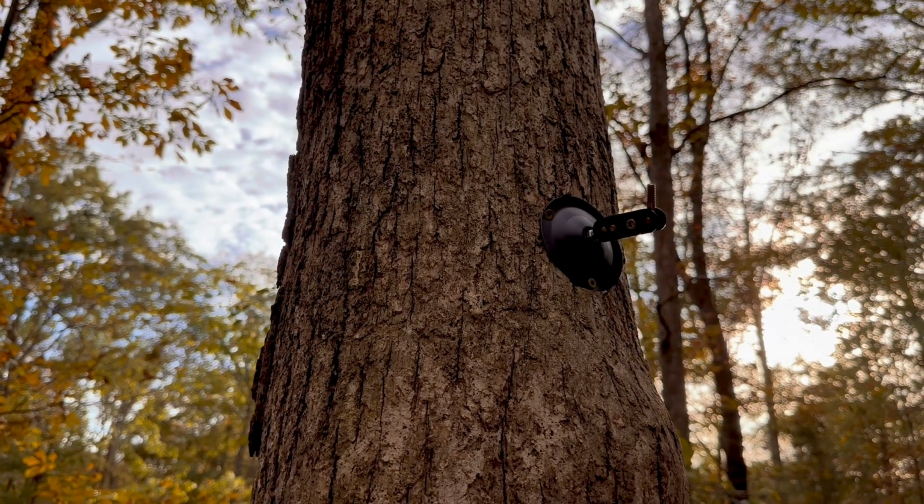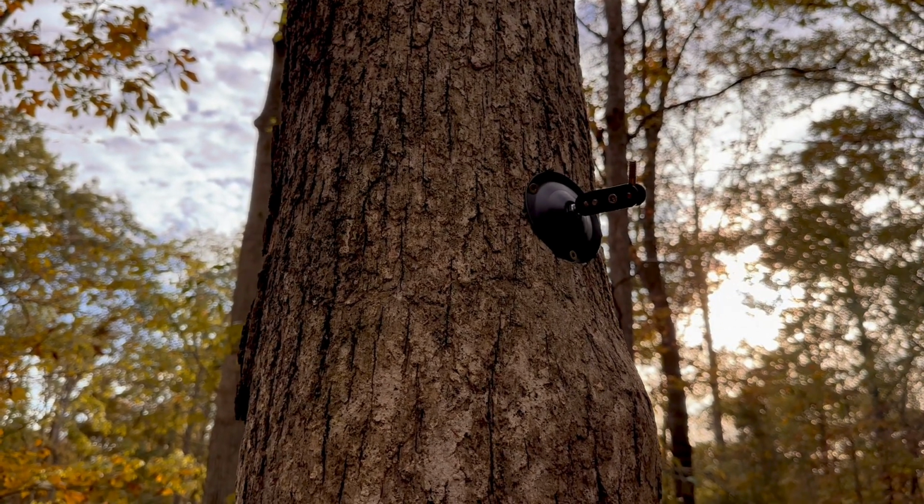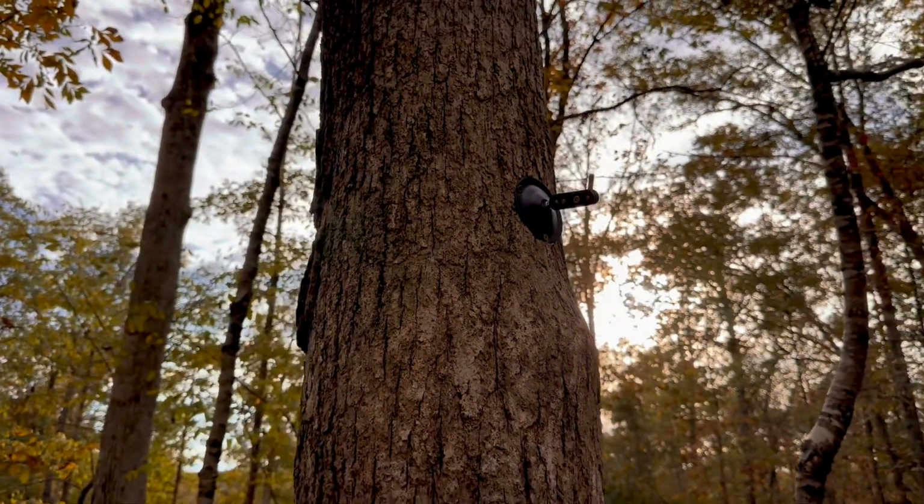This actually comes with a strap or a mount, and you could choose whichever one you want to attach to your tree. We actually chose to use the mount. We just screwed it directly into the tree, and now you can just set the camera right on that little bolt and screw it right on the top.